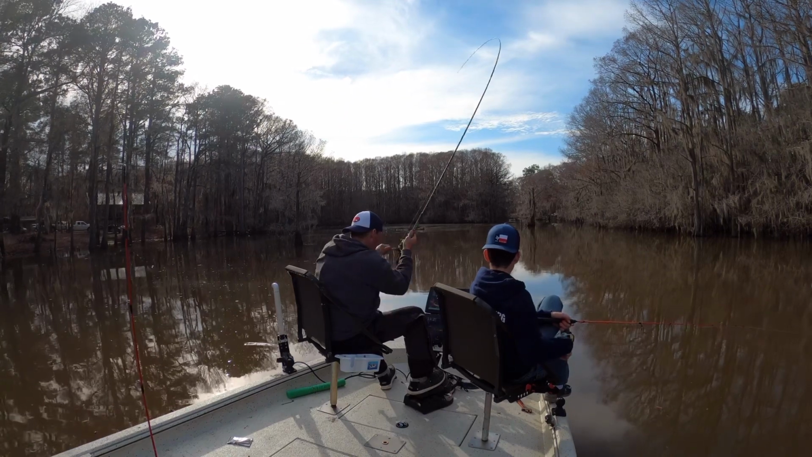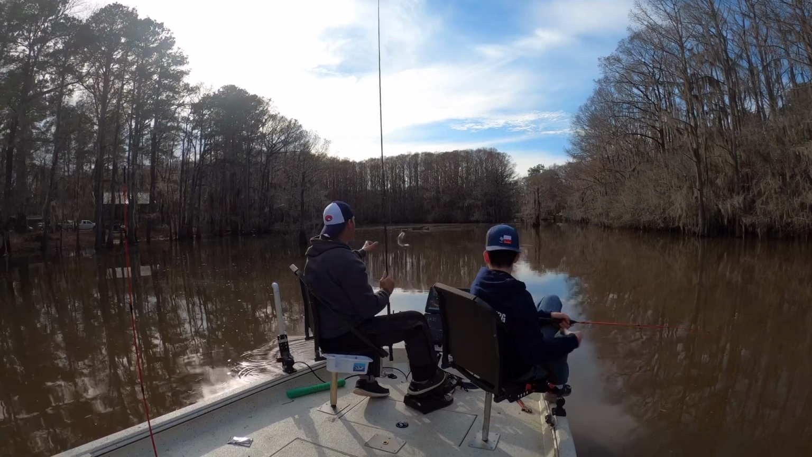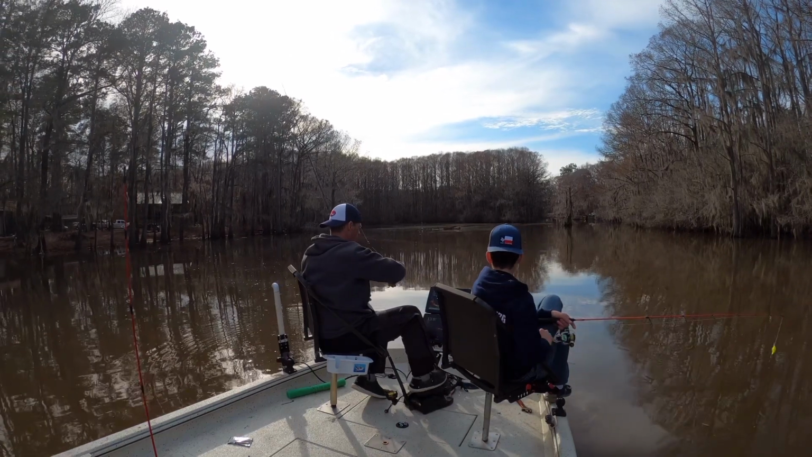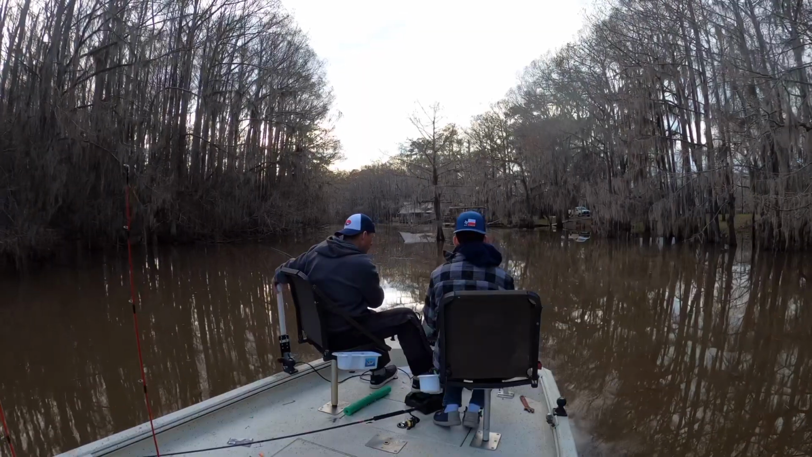Me and my son Mike's fishing Caddo Lake today, and we're going to be showing you several different methods of how we're catching some shallow water crappie. The last several weeks, as you can see, the water level has risen to a level where it's created a lot of current.